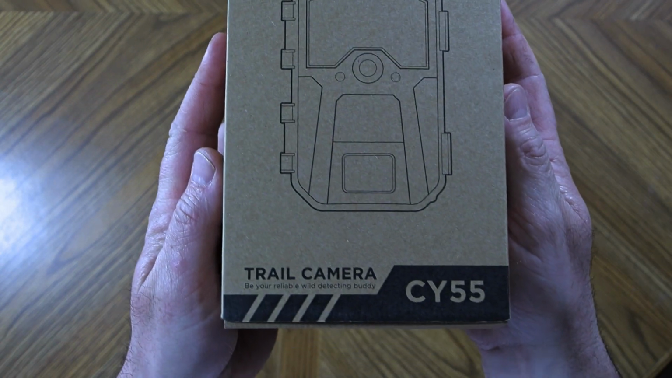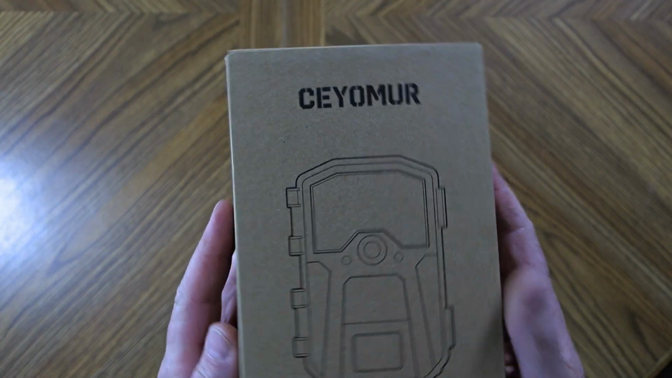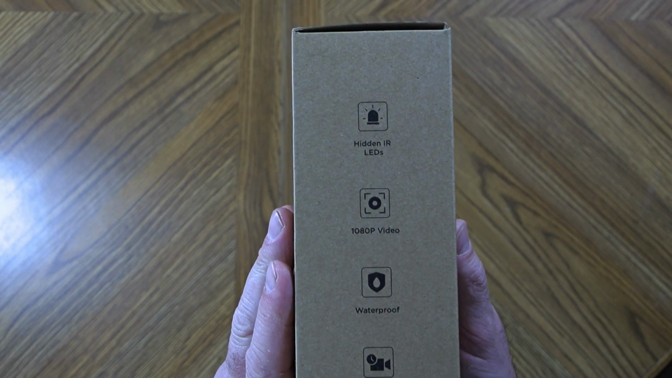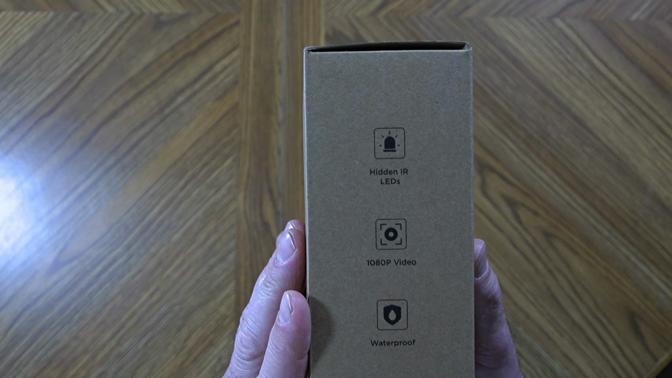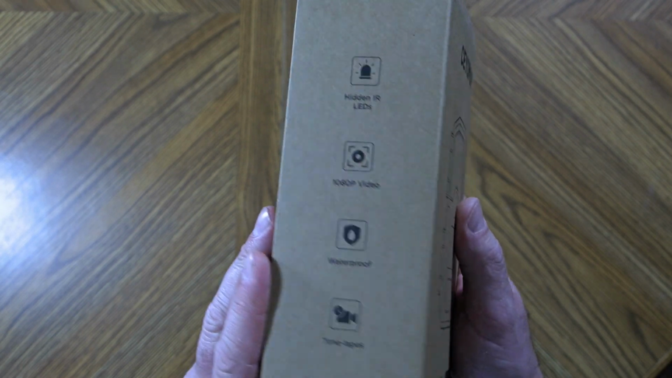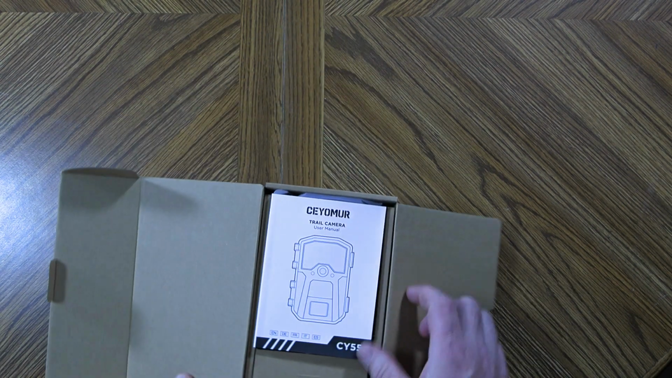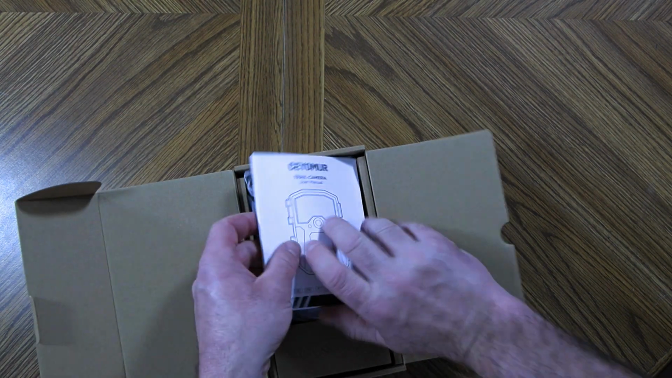So it is the model CY55. And it has hidden IR, that is the 940 lights on it, 1080p video, waterproof. Get our user's manual inside of here.